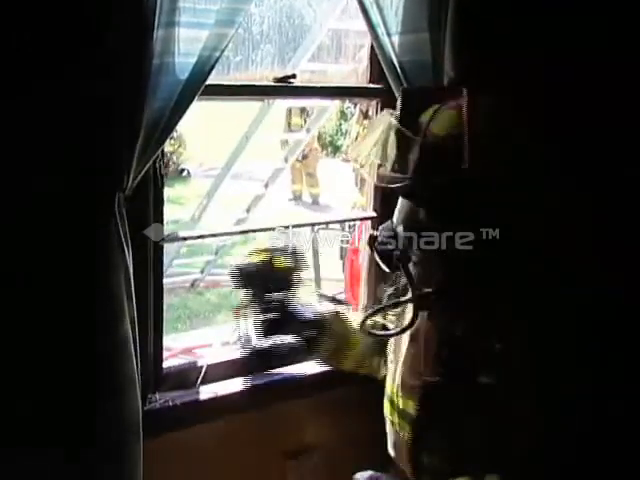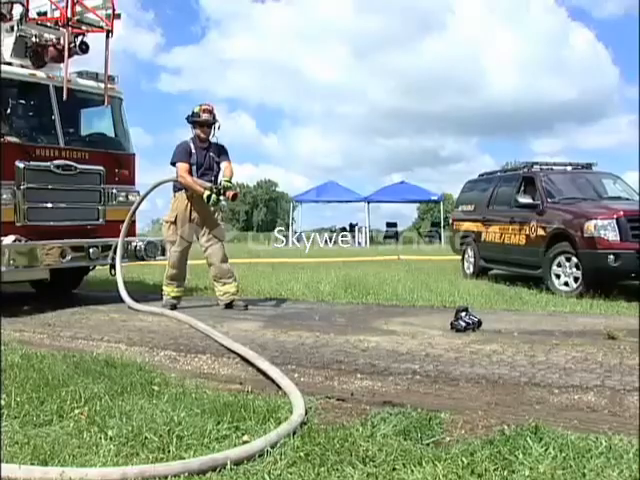As a firefighter, I enjoy the confidence of knowing that my equipment, including my Bullard thermal imager, is going to stand up to the rigors of the environment that we have to operate in.